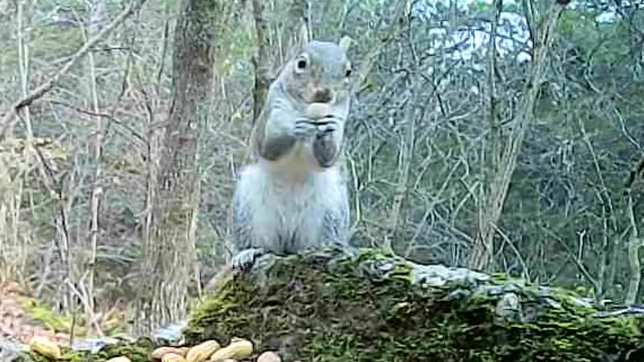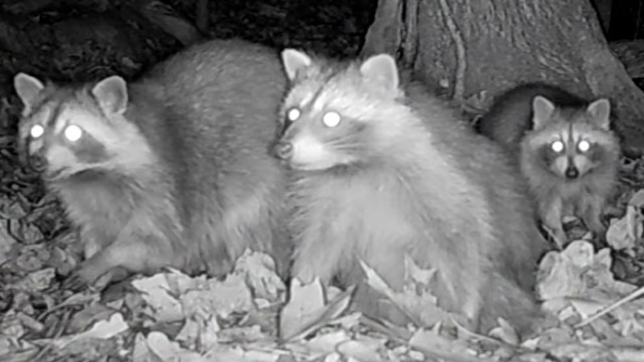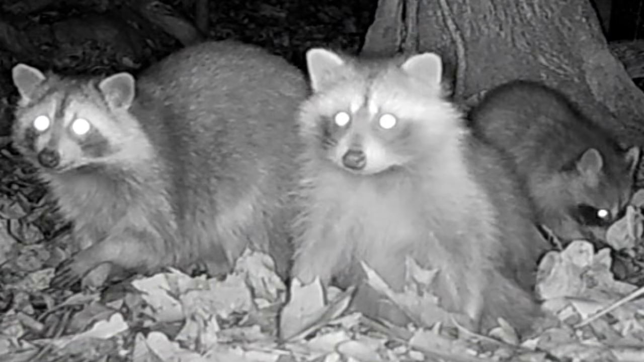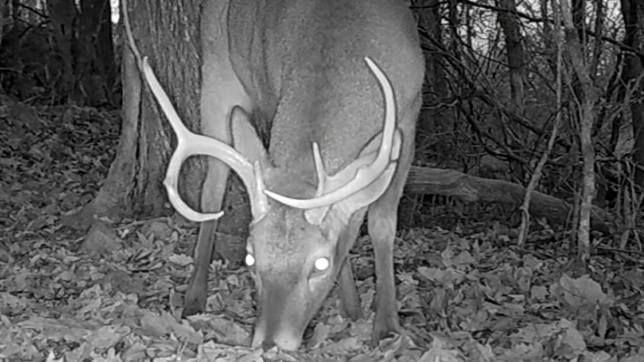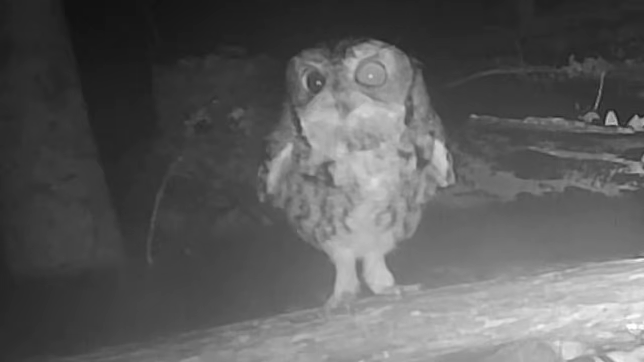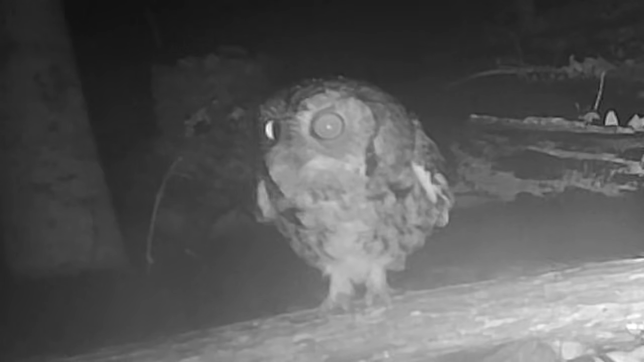Well, the little animals are so excited about the Ridge Christmas party, and they all had a good time. Even the old bucks here got in on the action. They all enjoyed themselves. And here's a rare glimpse of a little old screech owl with only one eye.